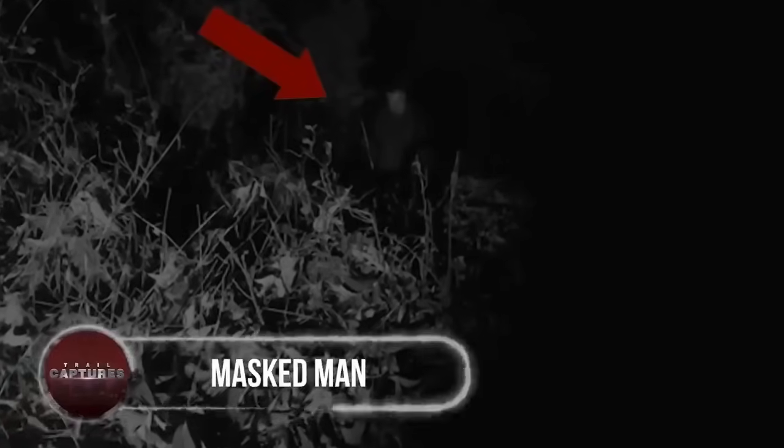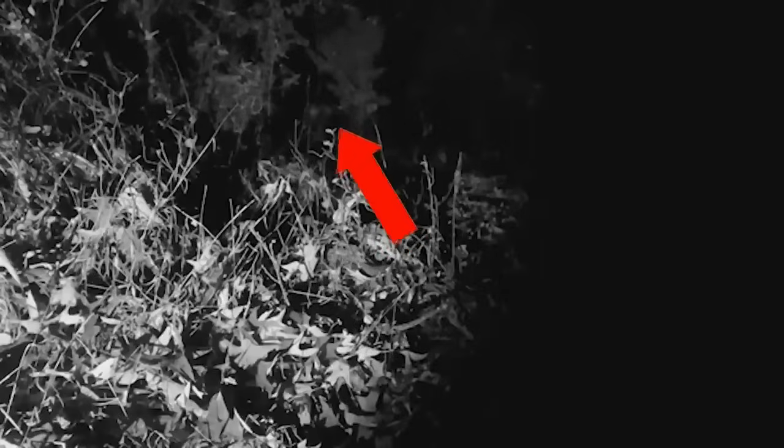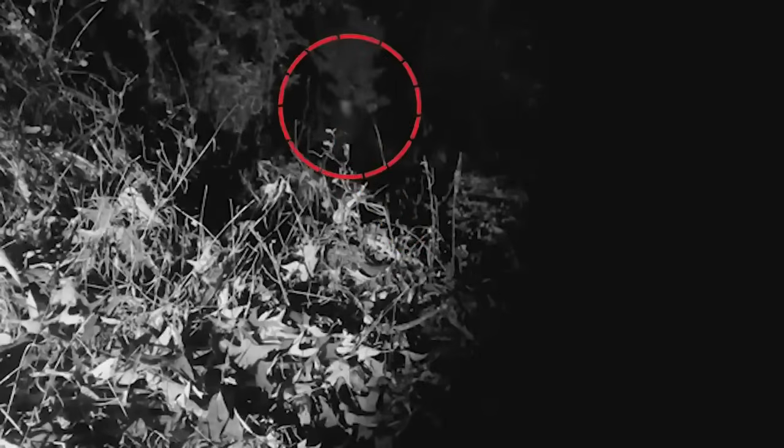Masked man. The hunters set their cameras to get information about animals they can hunt. However, sometimes their search for a new species could end up in an unexplainable fear. A trail cam footage posted a few months back shows a strange figure coming out of the dense forest.